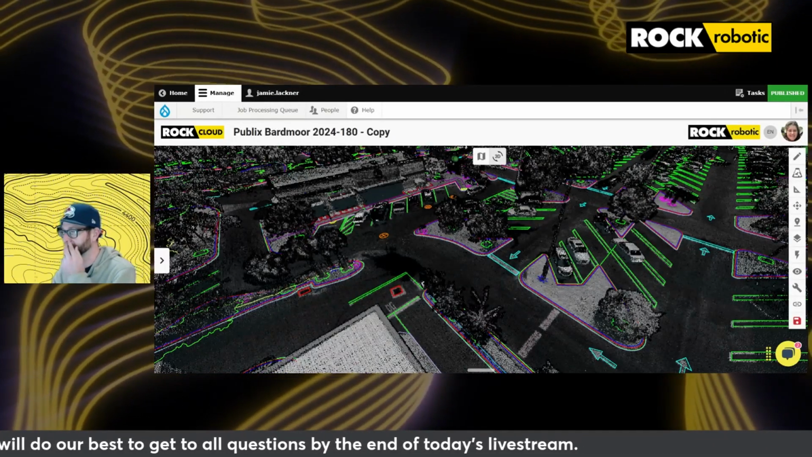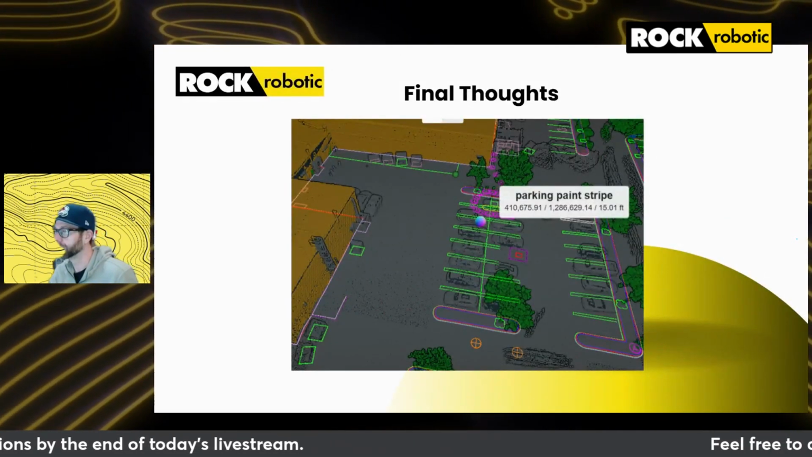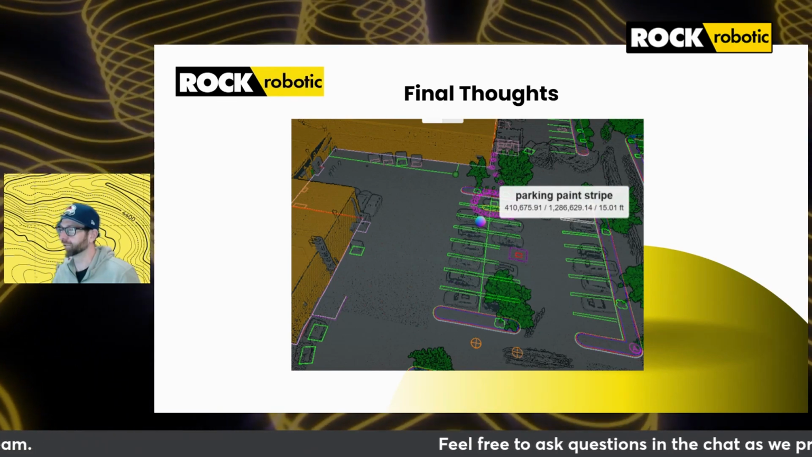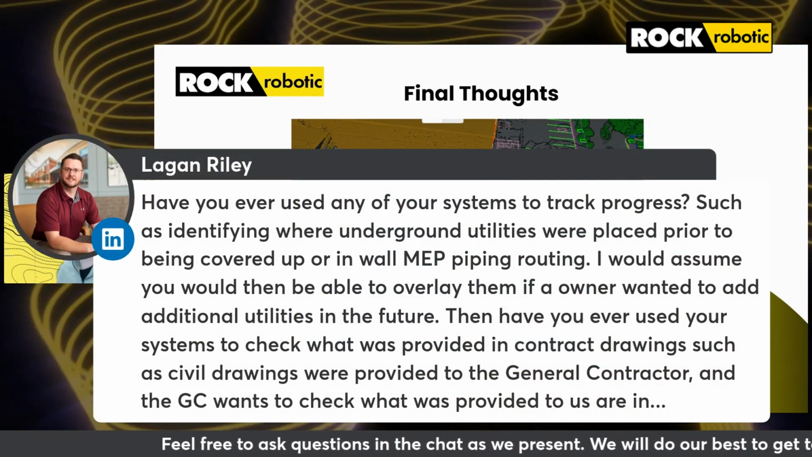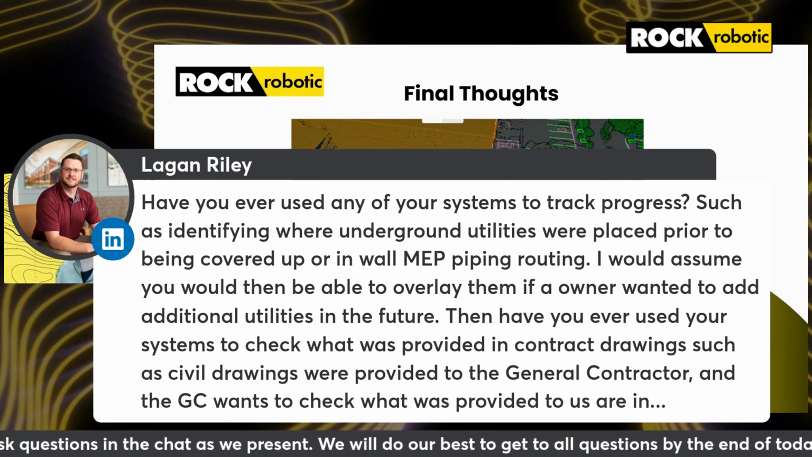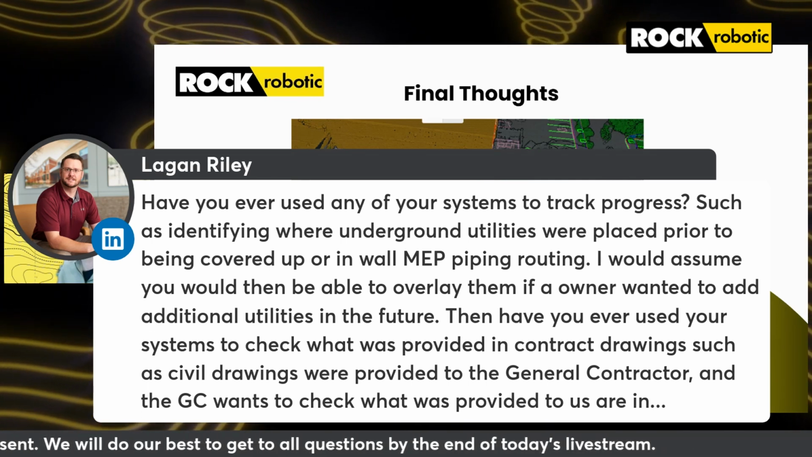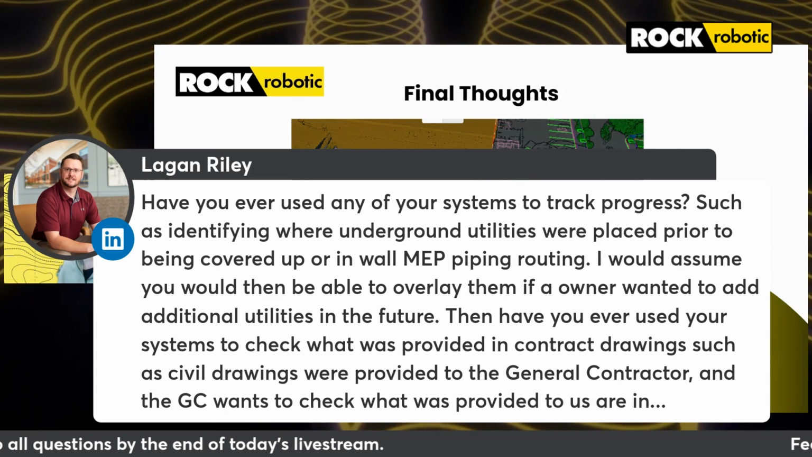I heard there was a really great comment. Let me just see if I can bring it up. I'll read it out just because it's the first time I'm seeing it. Have you ever used any of your systems to track progress, such as identifying where underground utilities were placed prior to being covered up or in a wall MEP pipe routing?